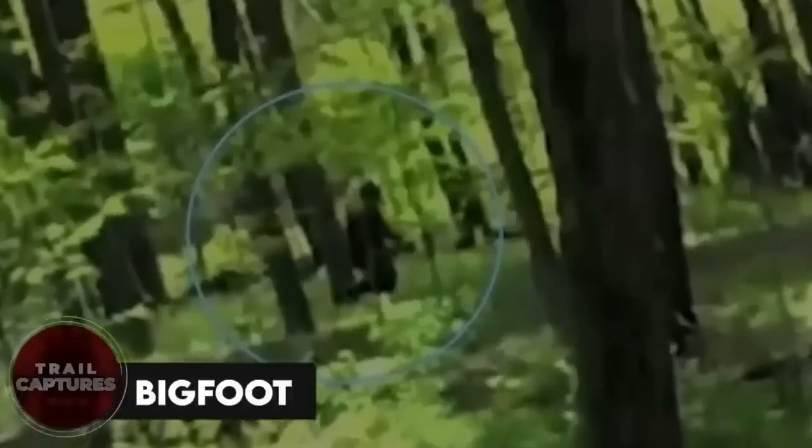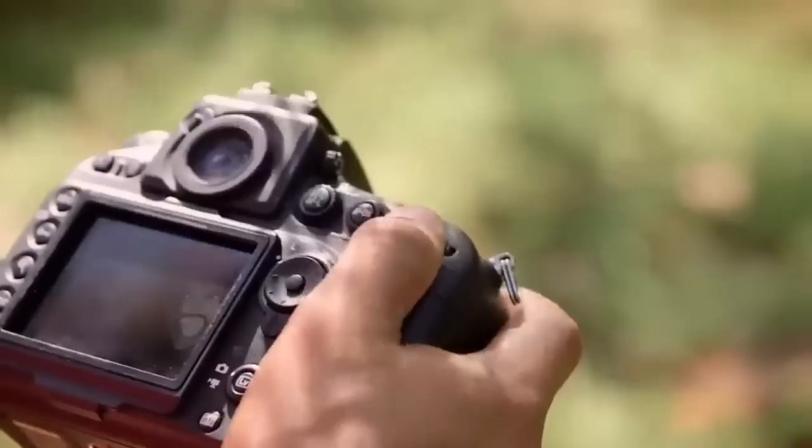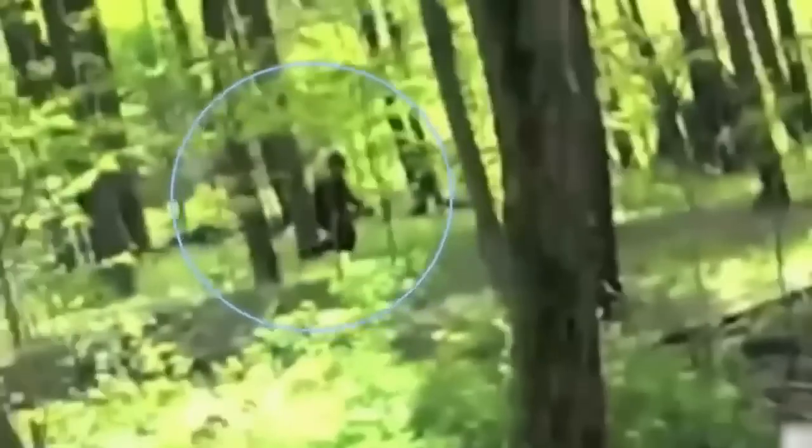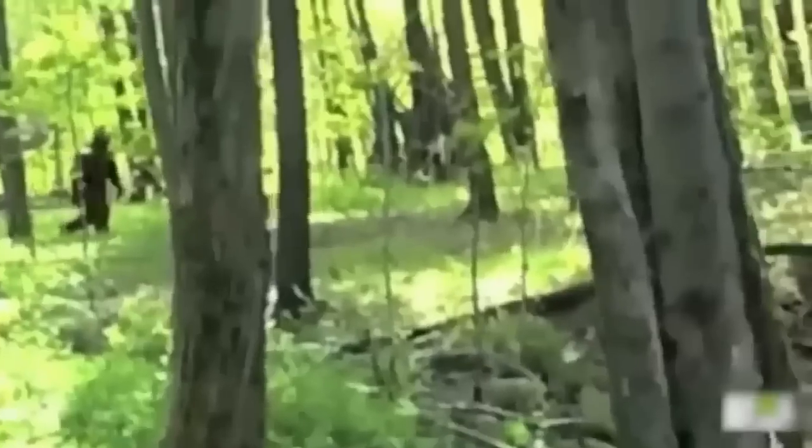Bigfoot. Okay, so these two kids are out exploring the jungle, right? They got their camera with them and suddenly, boom, they stumble upon something mind-blowing. Guess what? They actually caught footage of Bigfoot wandering around.